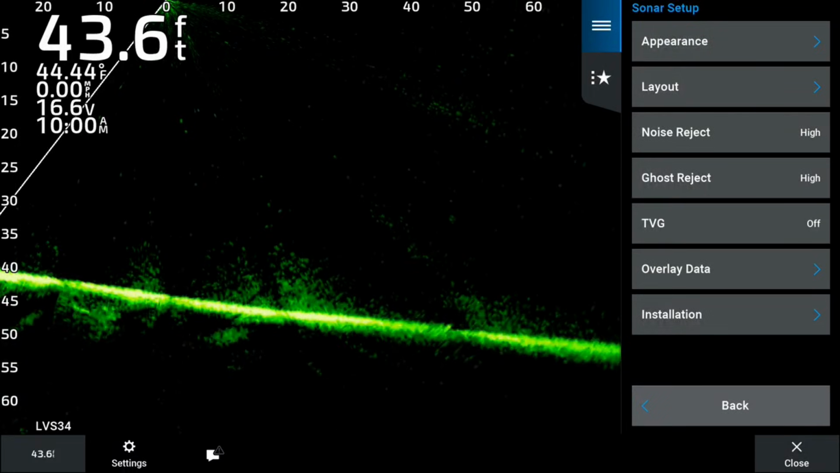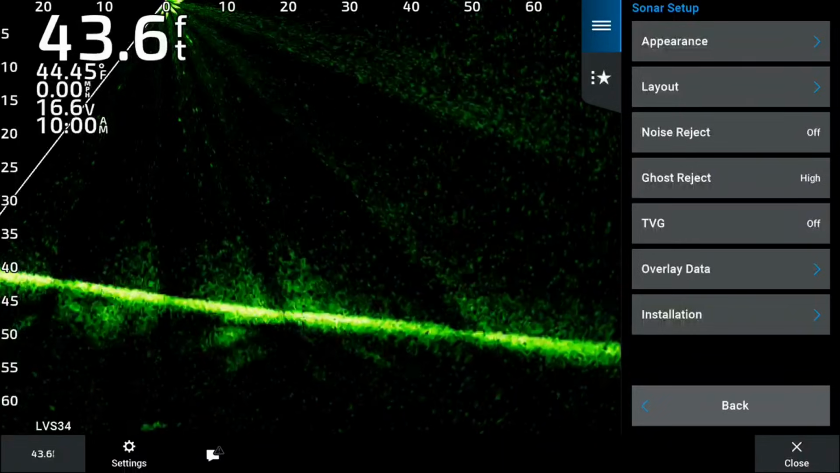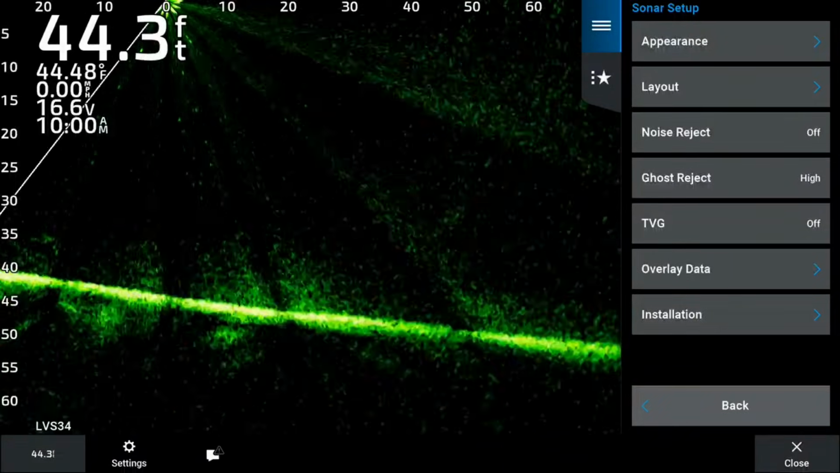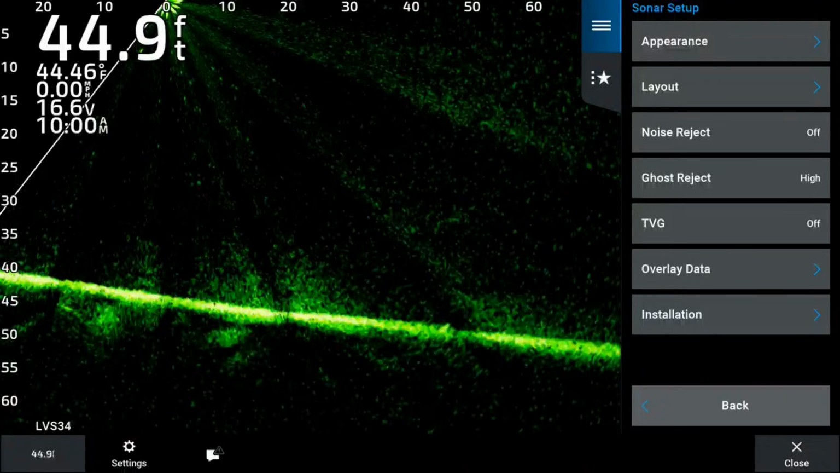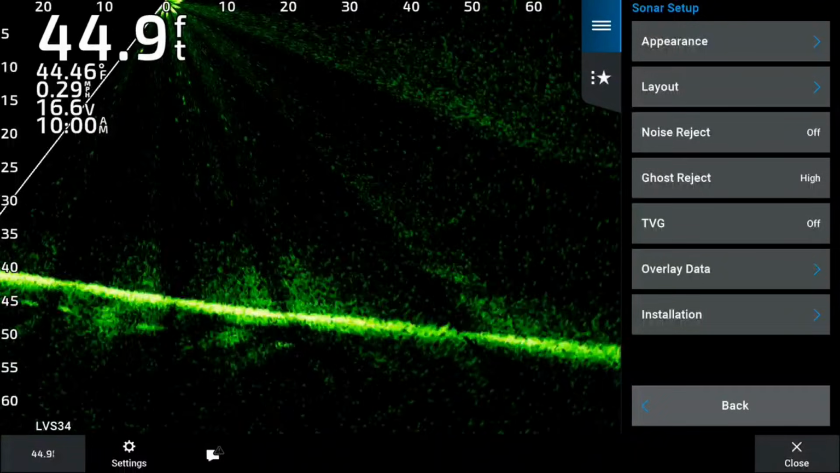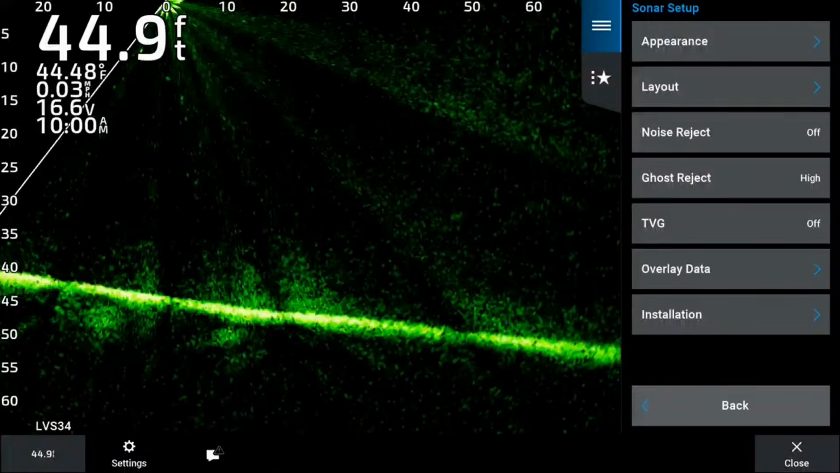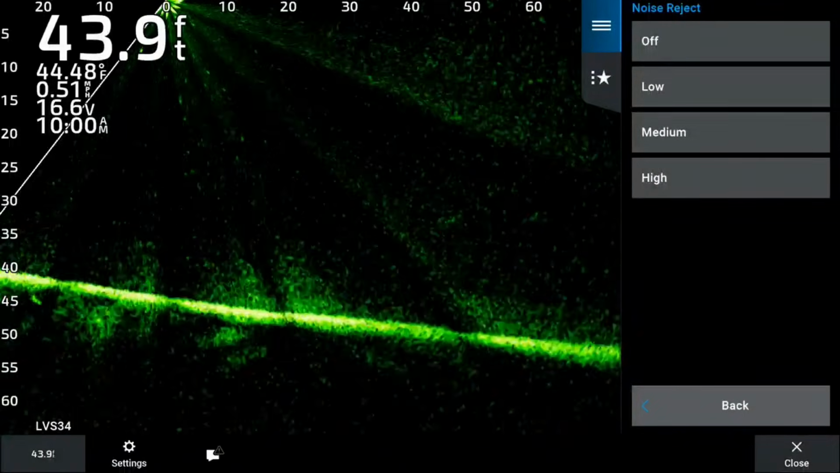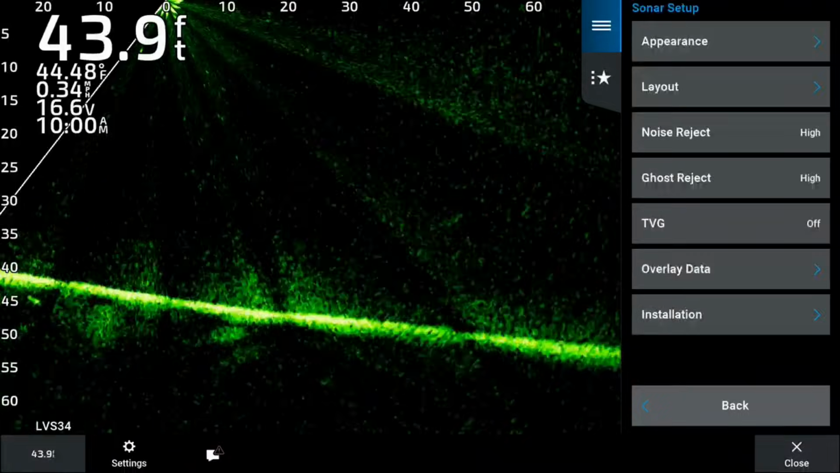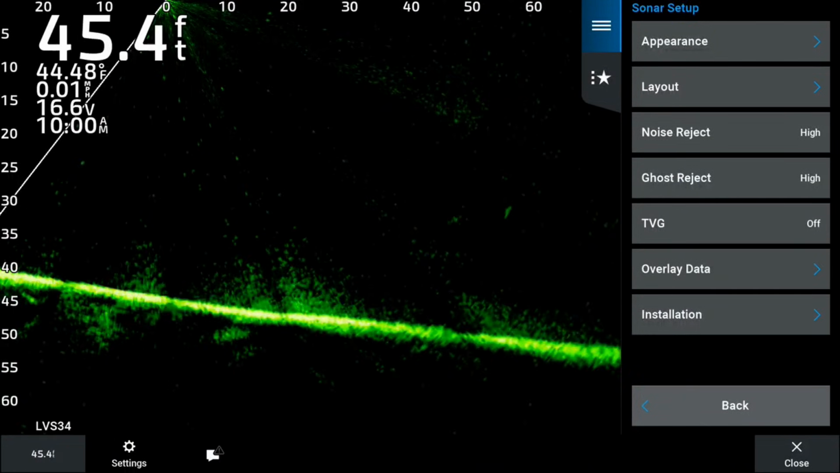If you turn noise reject off, you're going to start to see just about everything in that water. It's going to really cloud up your image and make it harder to distinguish between your presentation and something that the Garmin is picking up. So we're going to go to noise reject and put that on high. Clears the screen up nicely, and we're going to back out of there.